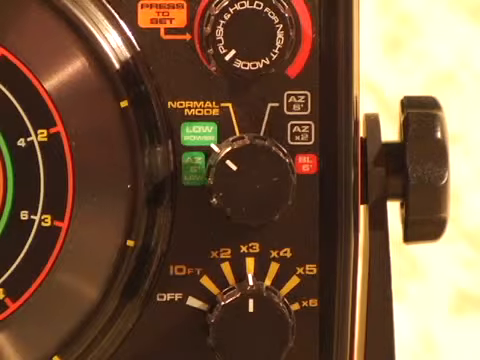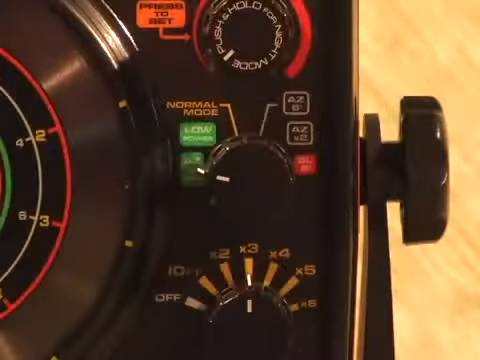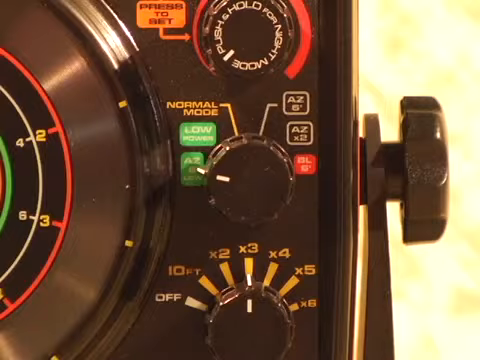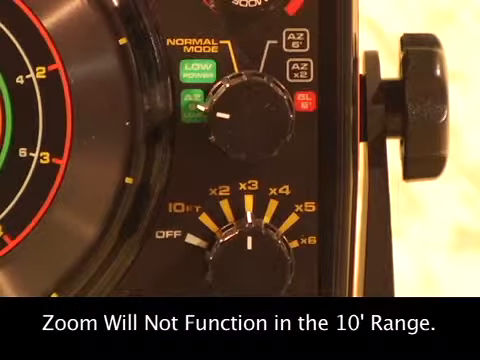The last setting on your mode knob is the AZ 6-foot low option, which allows you the option to fish in a low power setting and also use the AZ or AutoZoom 6-foot feature. It should be noted that while you're in the 10-foot range, the AutoZoom feature will not function. For the AZ option to work, you need to be in the 20-foot range or deeper.